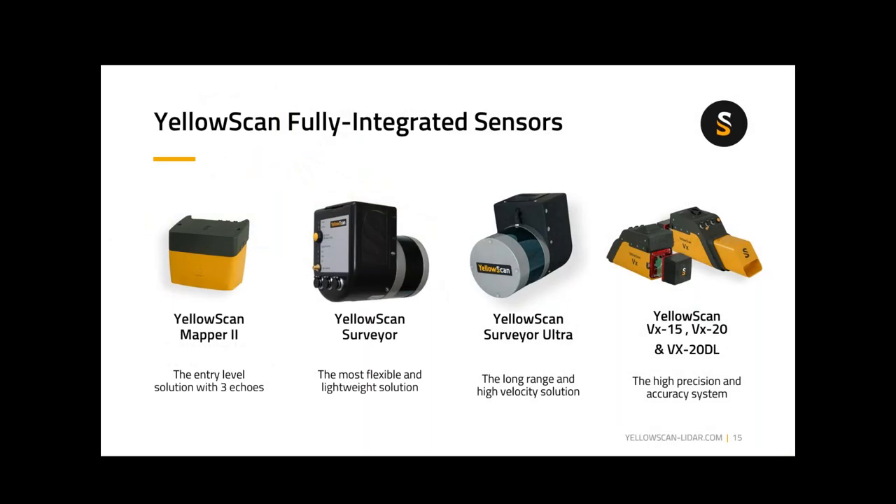These are the fully integrated sensor systems that we offer. Our initial product in the beginning was our YellowScan Mapper, which has now moved into the Mapper 2 model.